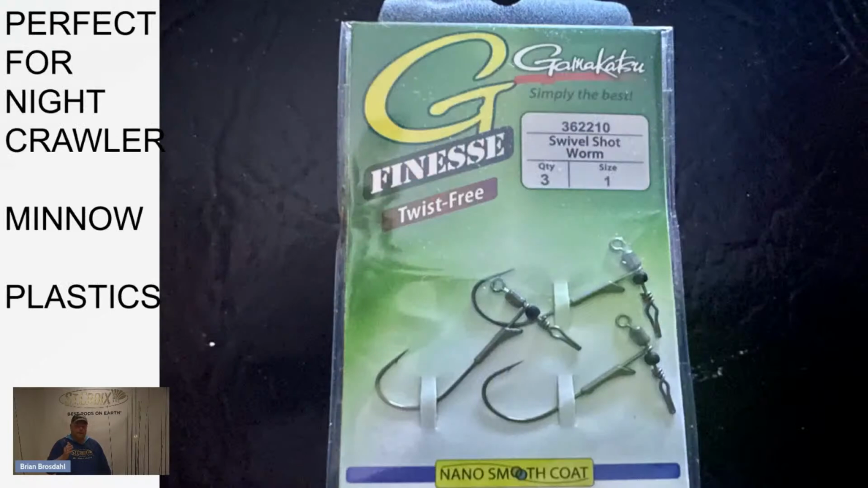And this one's great. That's the one I had with the plastic. You can put a half a crawler on there, and that hook gets way back there. I mean, it's all about hooking the fish where they're not going to get off. And this is a good one. Minnows, you can double hook a shiner.